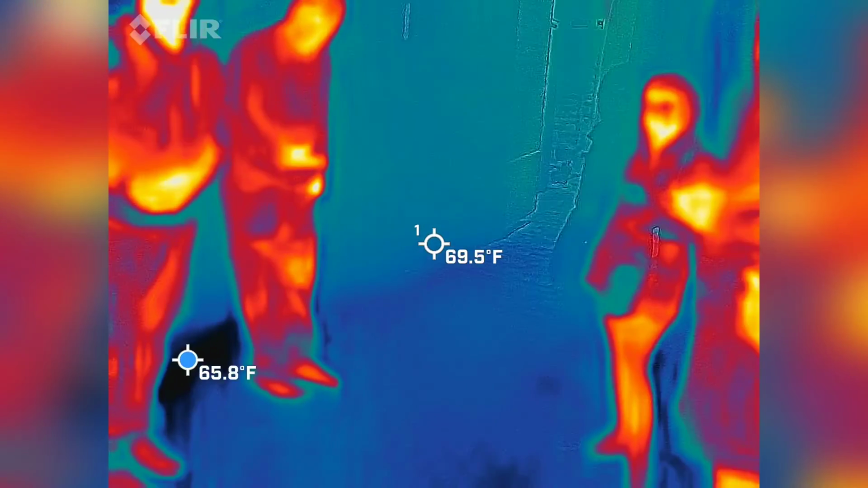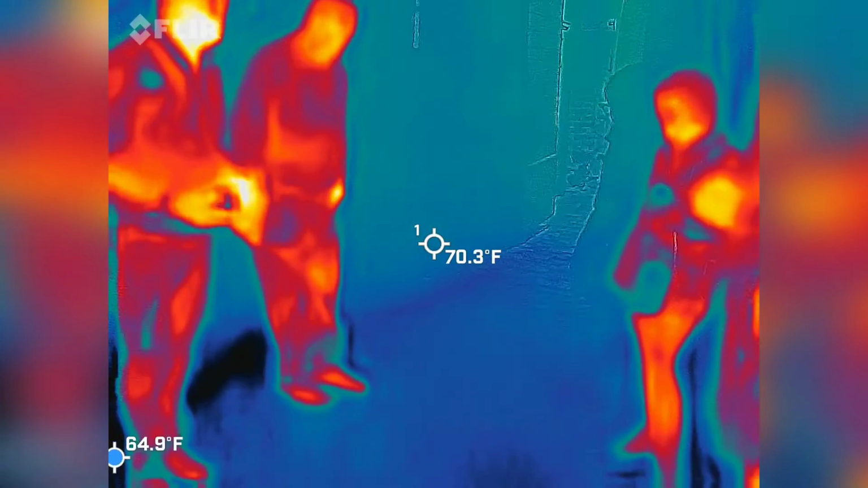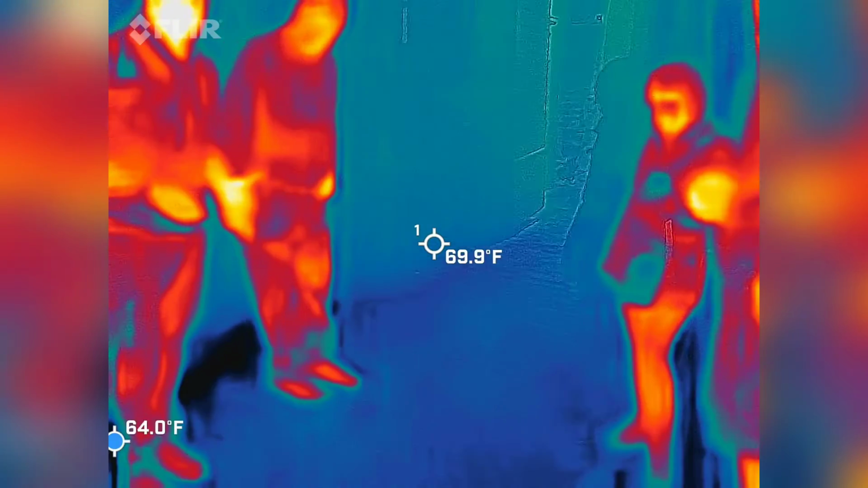Speaking of bricks, here's why I think I'm getting those names every 6 to 7 weeks. You're standing on Belgian blocks. Belgian blocks are made straight from granite.